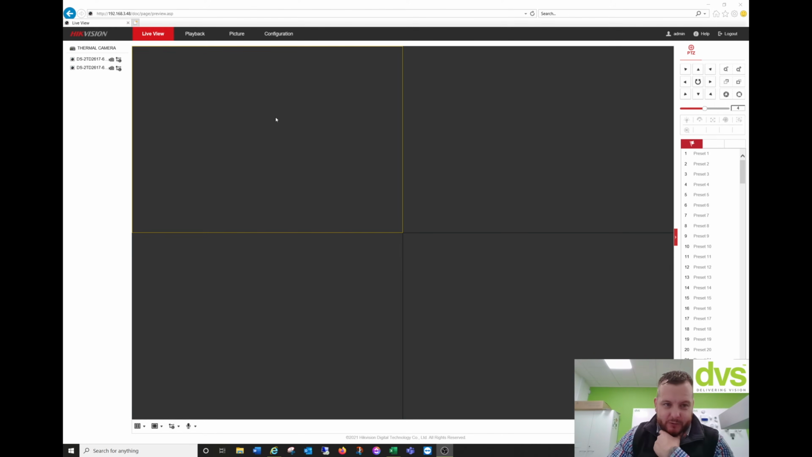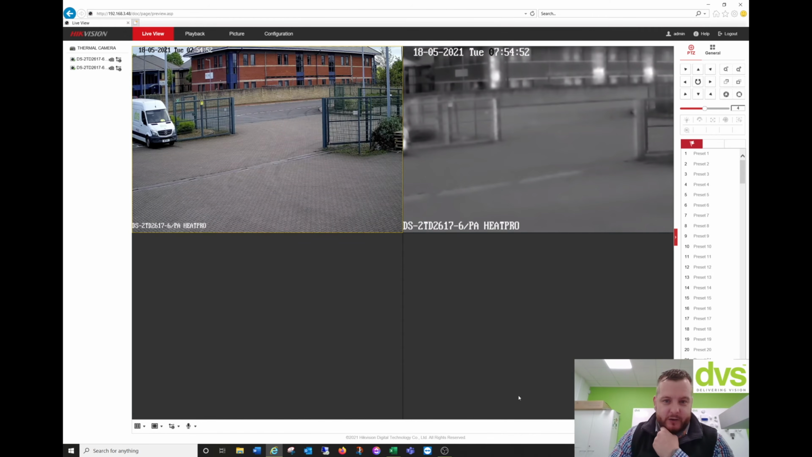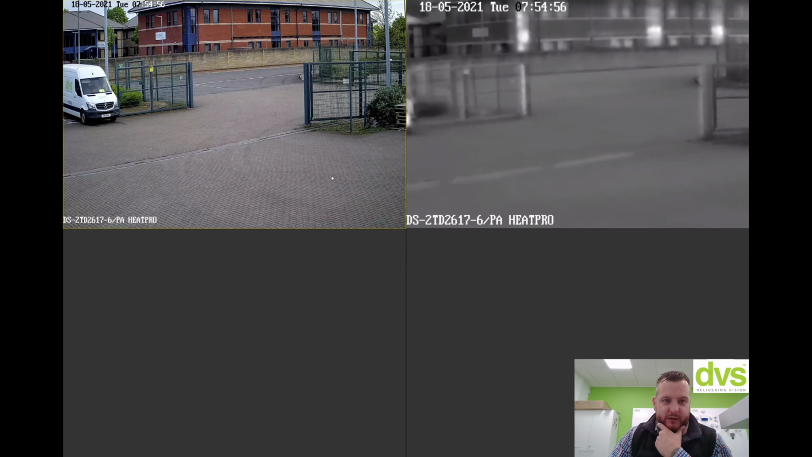So the camera's fitted outside. We've got the 6mm lens. If I quickly show you, let me just make this full screen. So we've got the day-night optical image there and the thermal image here. You can see the thermal image is a 6mm lens, which is slightly zoomed in compared to the 4mm lens that we've got on the optical model. But they are closely aligned.